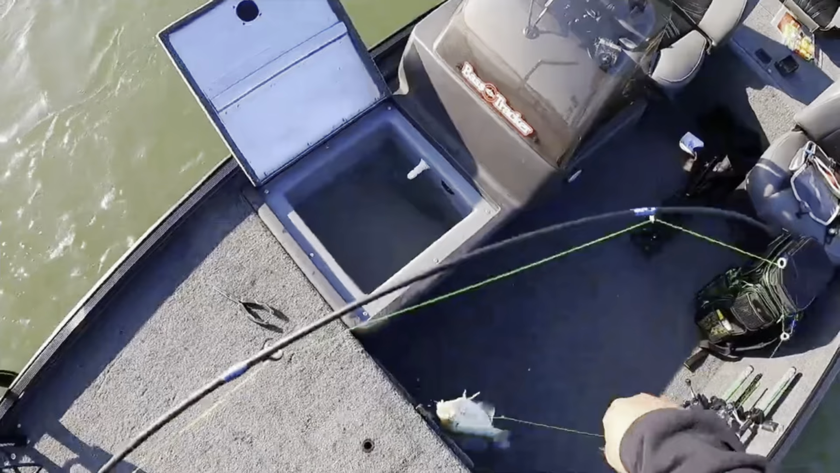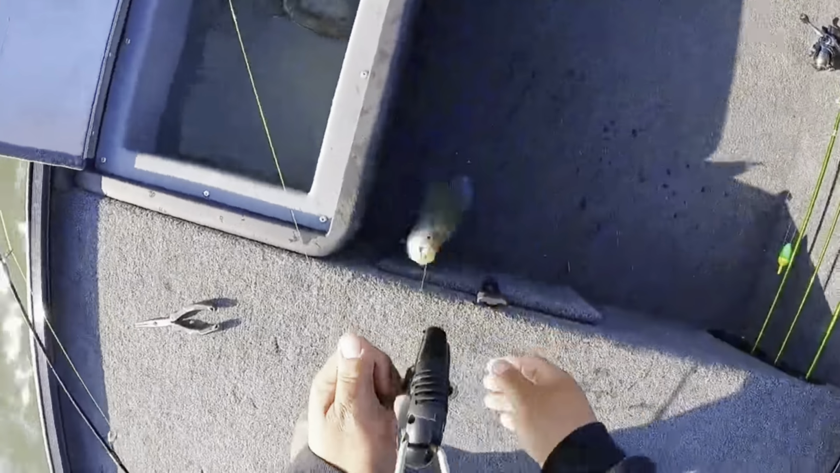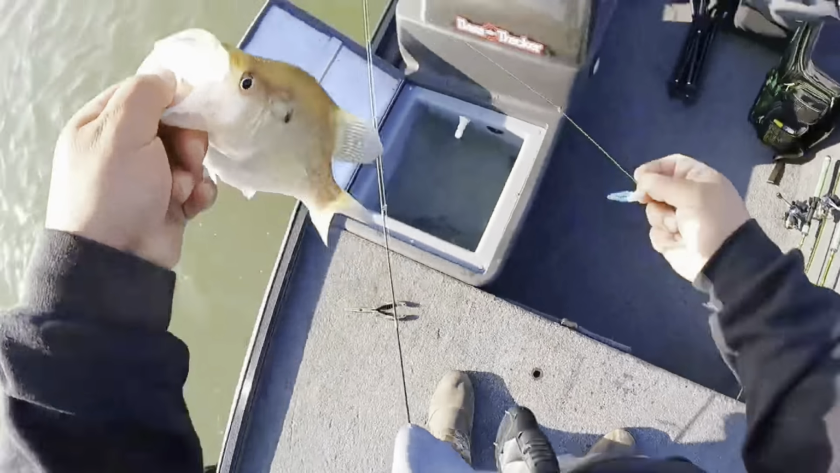Got him. Slab. Oh. Freaking slab. Let's go. Right in the roof of the mouth, boy. Yeah.